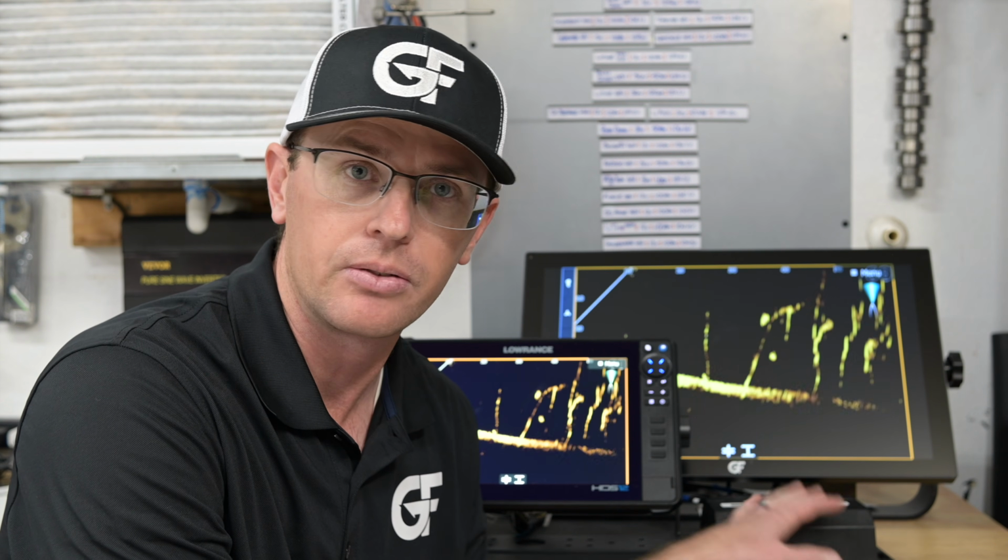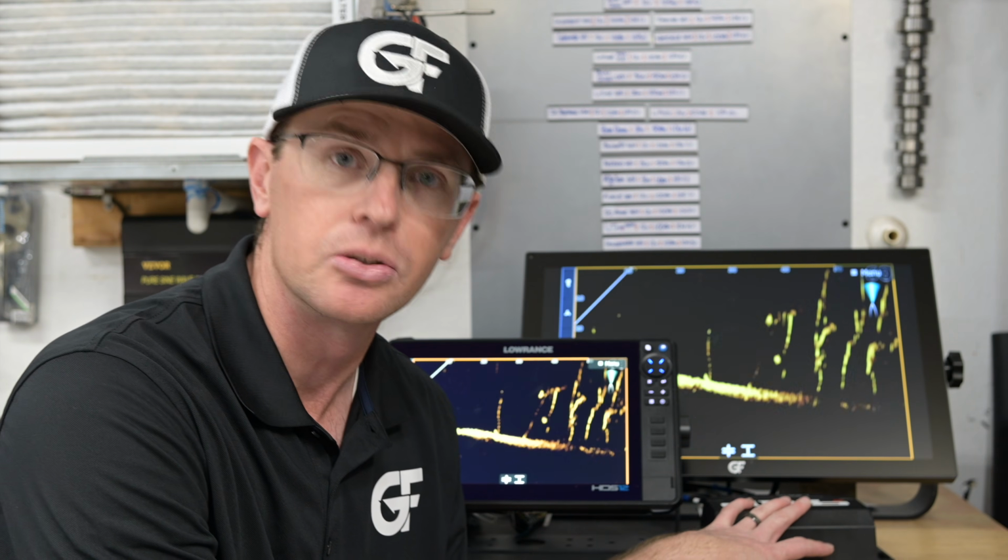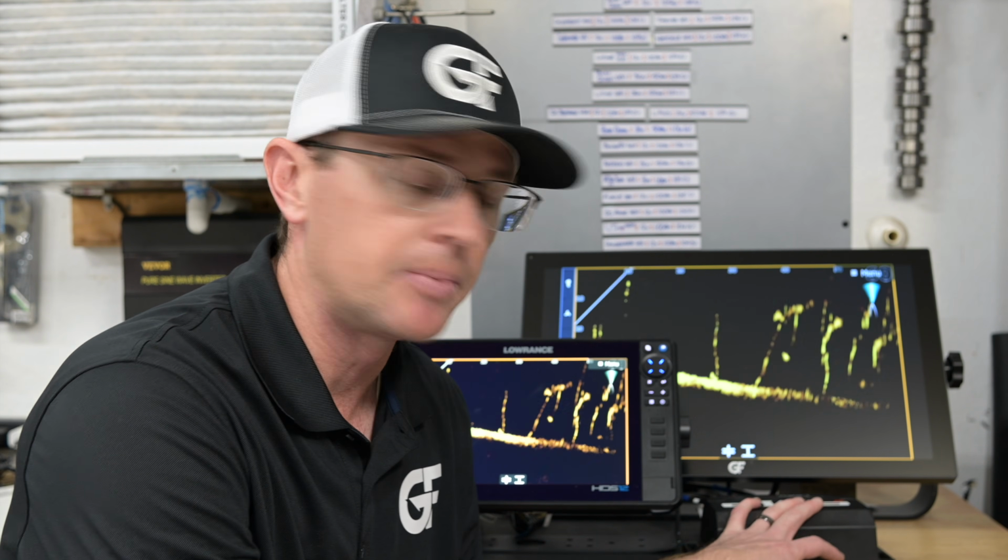We do not sell these. You have to go to Russell Marine Products and buy their Connect module. That's going to generate the HDMI signal. We do have some feedback from those units that have been out in the field here for quite a while now, of some of the early Lowrance adapters for the Getfish Marine displays to give us some feedback.